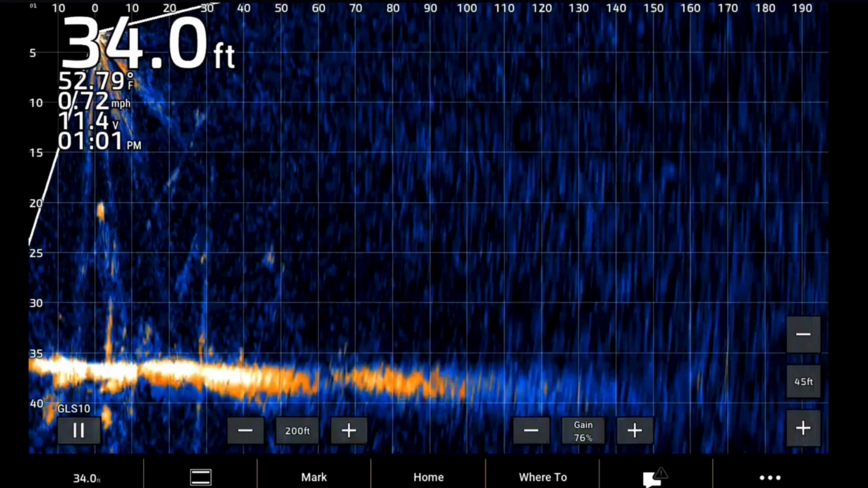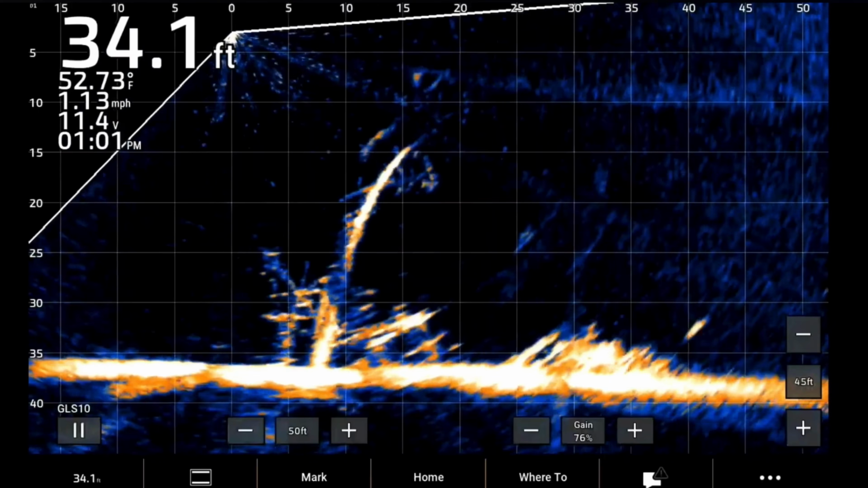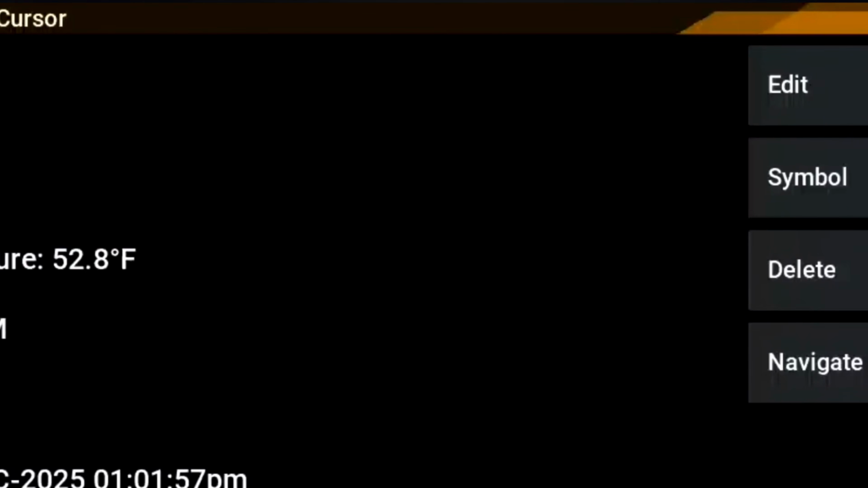Zoom right back out. And oh, speaking of which, let me go ahead and mark that since I've got it here. And then I'll go ahead and mark it on my Livescope. Shouldn't call it a stump because stumps are going to be different. Oh, I don't know what that is on that. That's interesting. Like a box or something. It even looks like a number 4 or number 9 on the middle of it. That's an interesting picture. So I have it marked now.